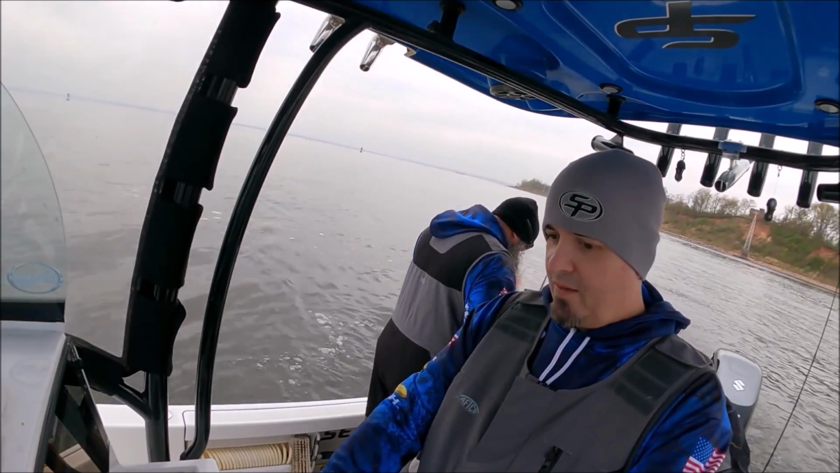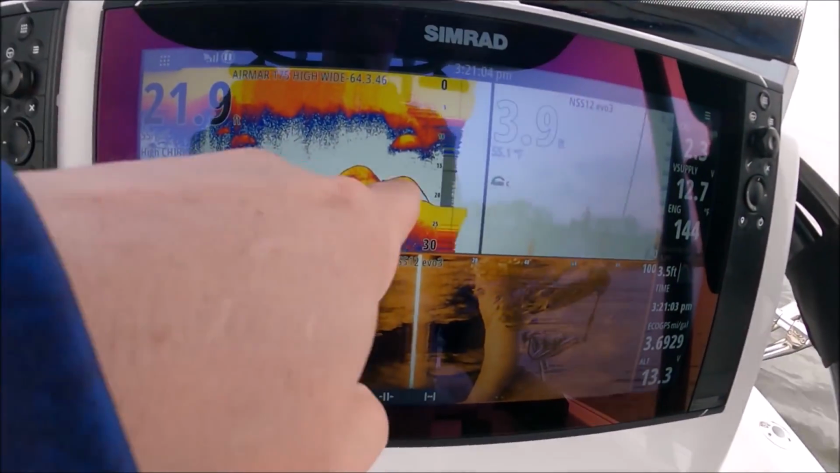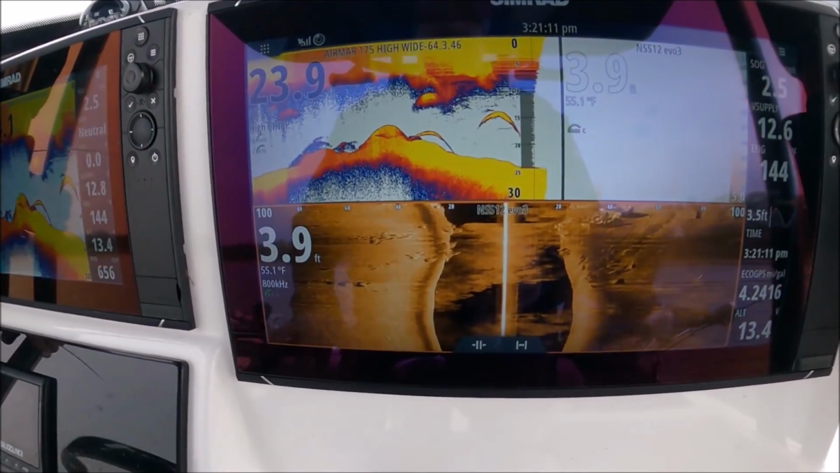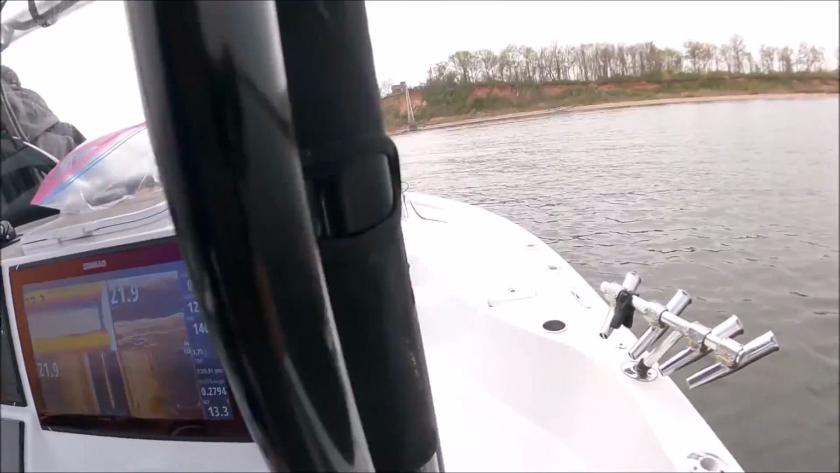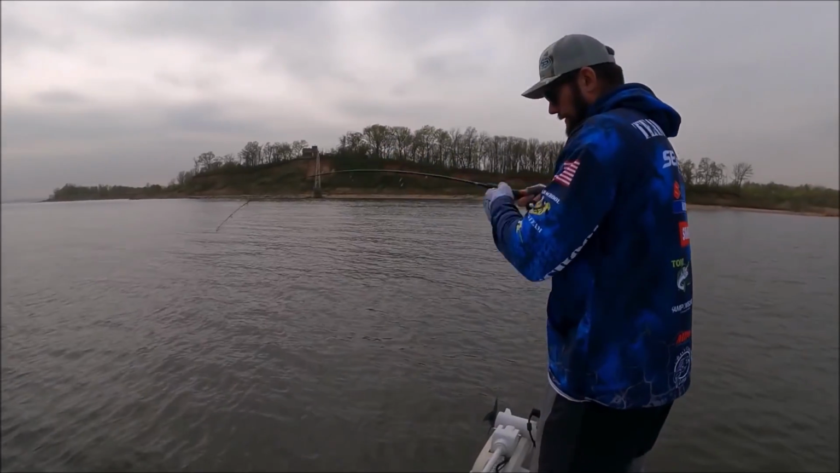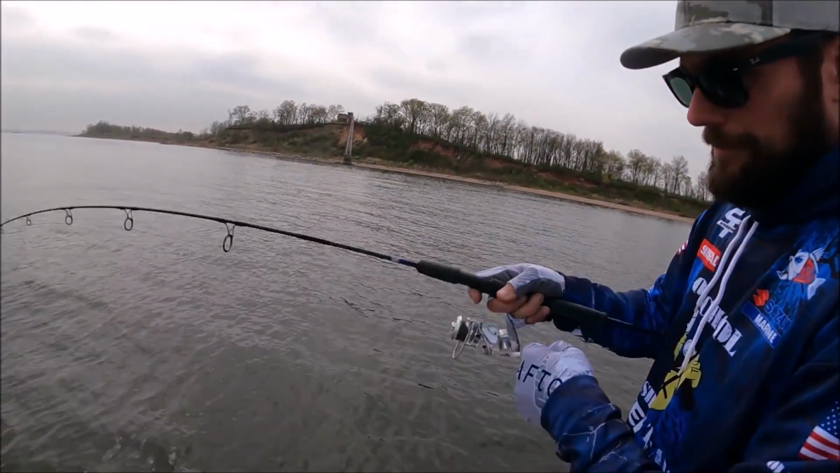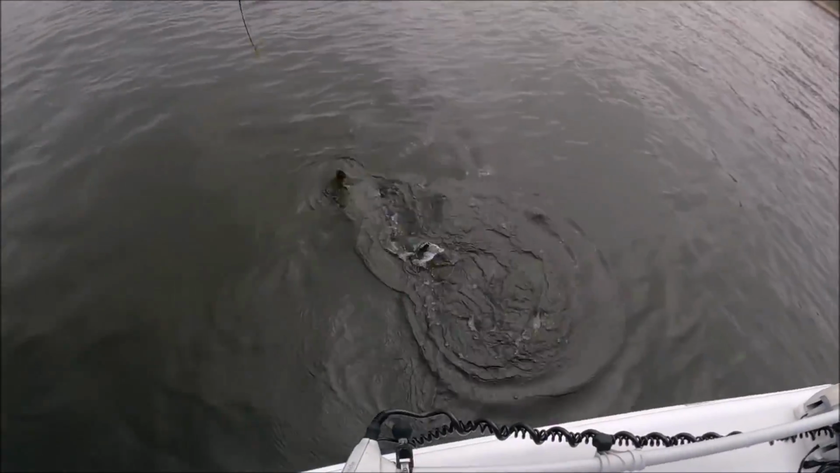Fish sitting right inside them rocks, man. Fish sitting right in those rocks. He pulled one off at a rock pile. This was a very small, isolated group that we found. Just bouncing it off the bottom, controlling it going down, the same song and dance that we've been doing the past couple seasons. Doesn't feel like anything crazy. Real pretty fish, man. There you go.